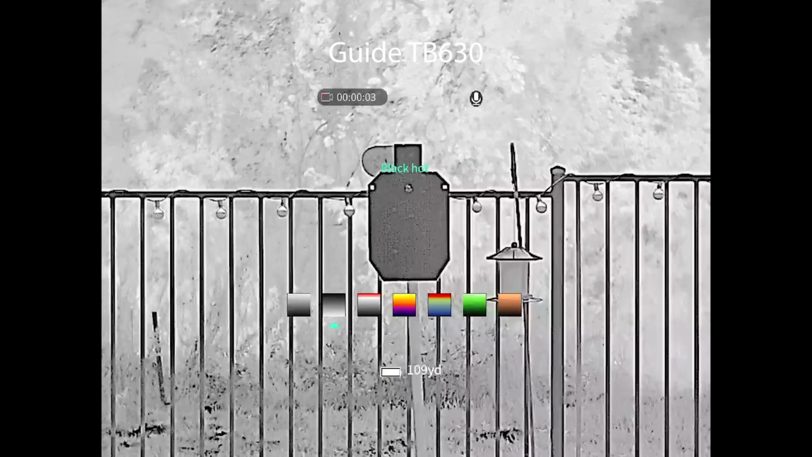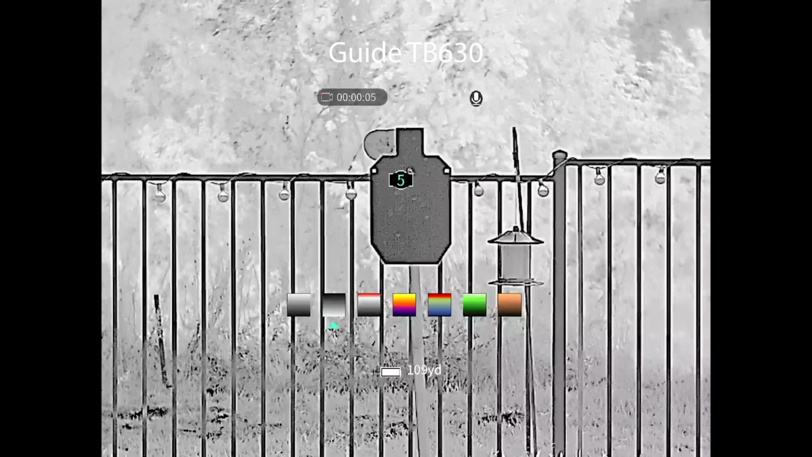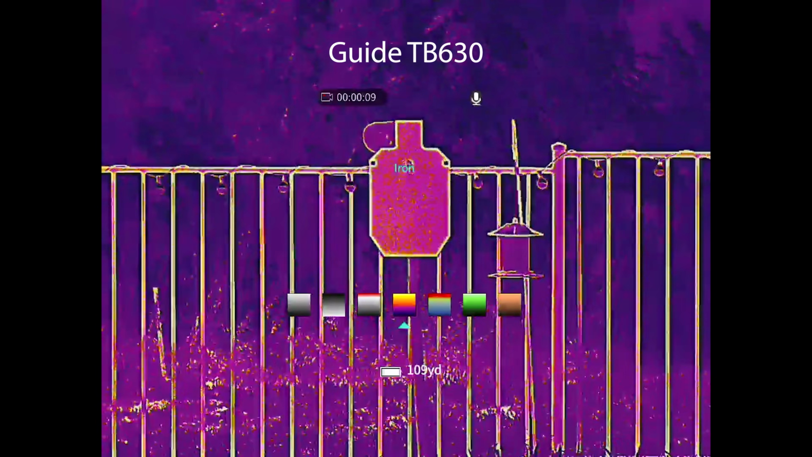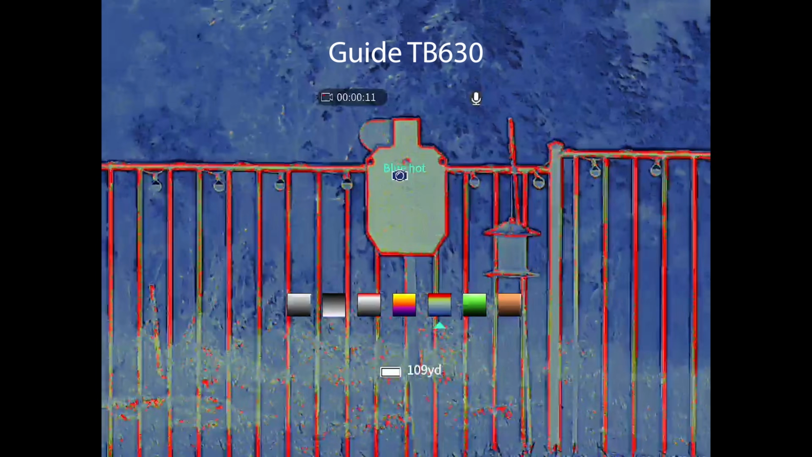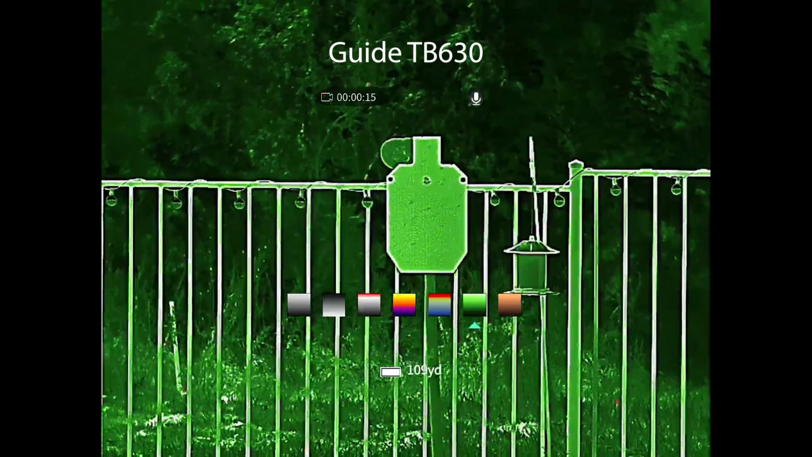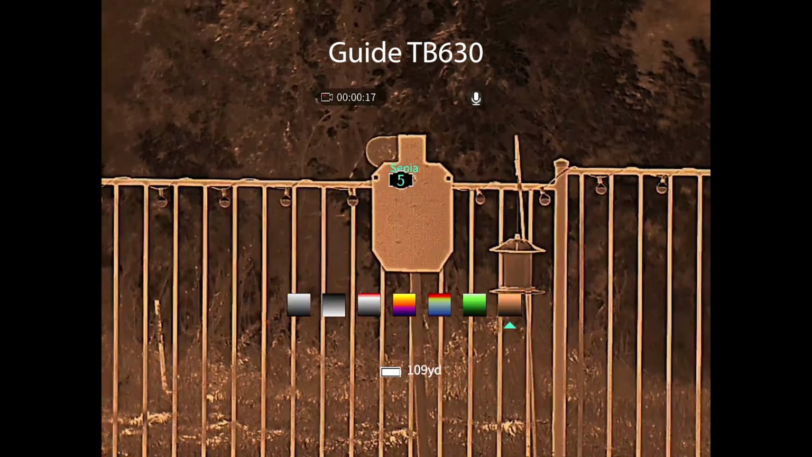The Guide, when looking through it to the user's eye, I had actually made a note that I could just barely see the white and black painted region. And as shown in the footage, you can see the dimpling on that steel target as well. So overall, the Guide did pretty decent.